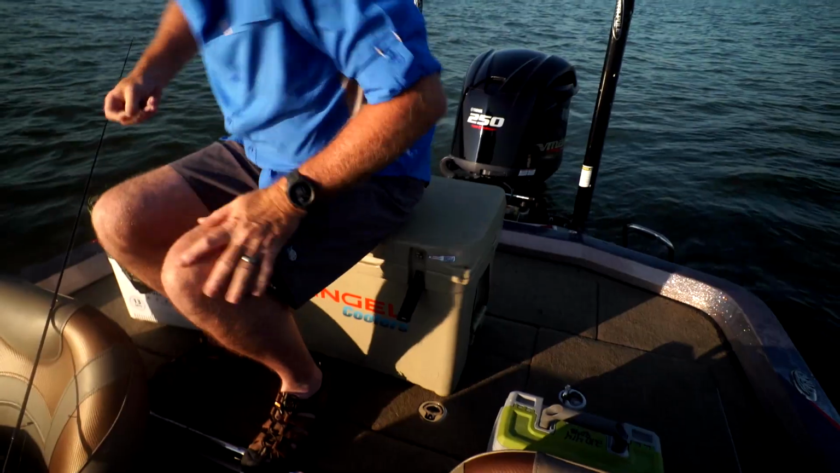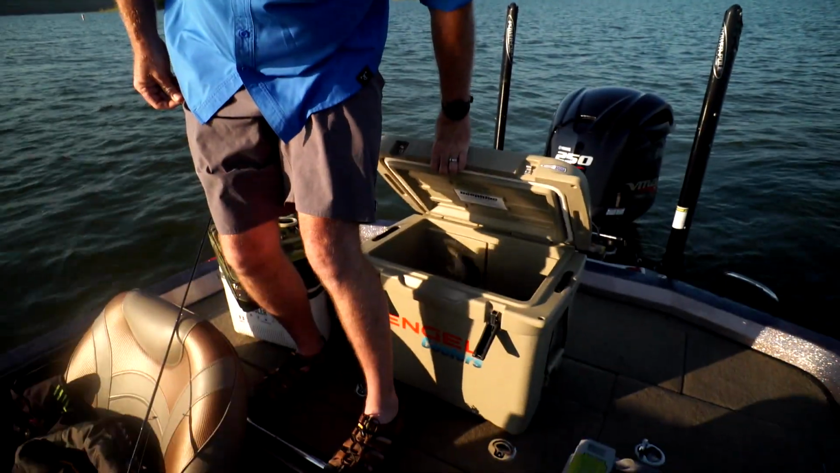I like that. I guess I have to move though. I kind of like my workbench. I'll open it up for you. Nicely done, sir. Appreciate that.